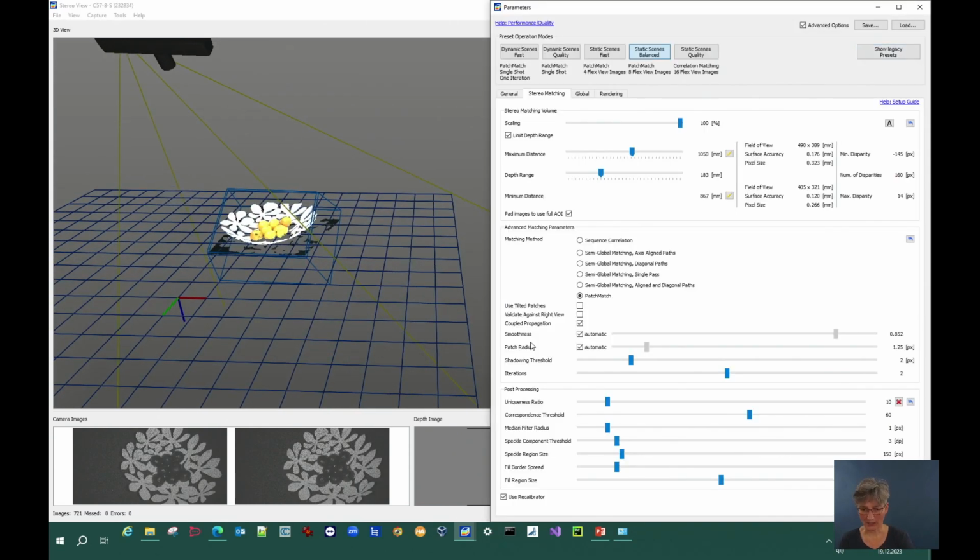Some final settings you can still do is if you have some noisy data, speckles, artifacts, whatever, you can use this parameter, speckle region size. This will delete every cluster of 3D points that contains less than 150 points.